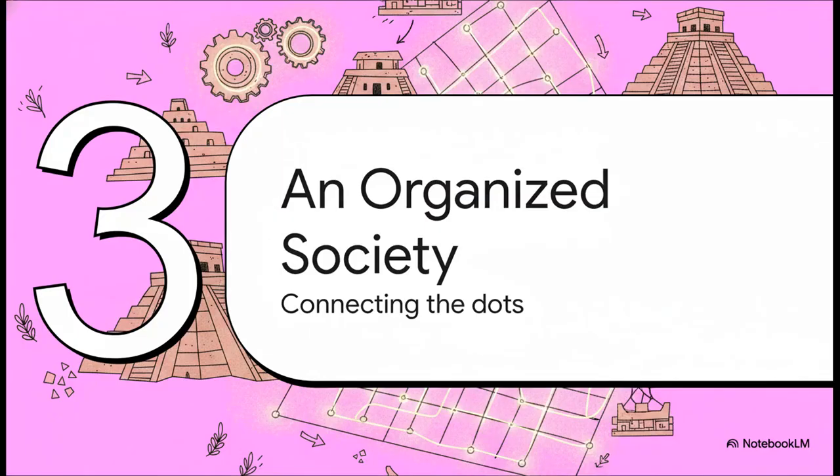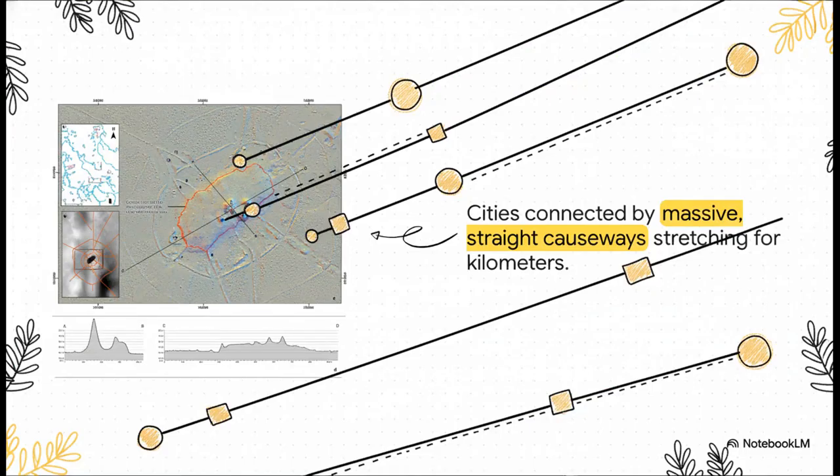Okay, so you don't build something on that scale by accident. This points to a really organized, complex society, one that went way beyond the walls of a single city. Because the LiDAR scan showed that these urban centers weren't isolated at all. Nope, they were the hubs of this huge regional network, all linked together by these raised, dead-straight causeways that stretched for kilometers through the landscape.